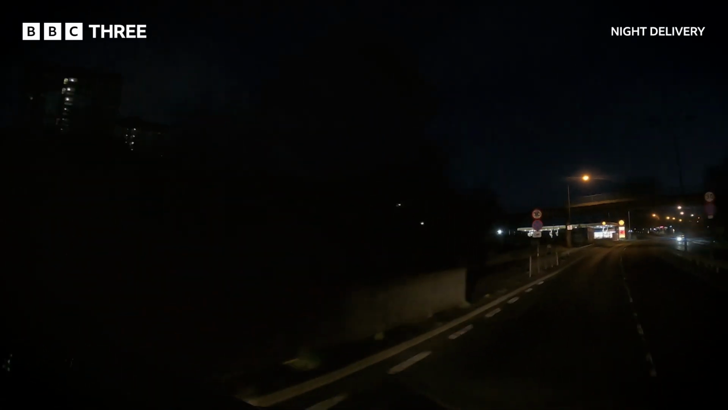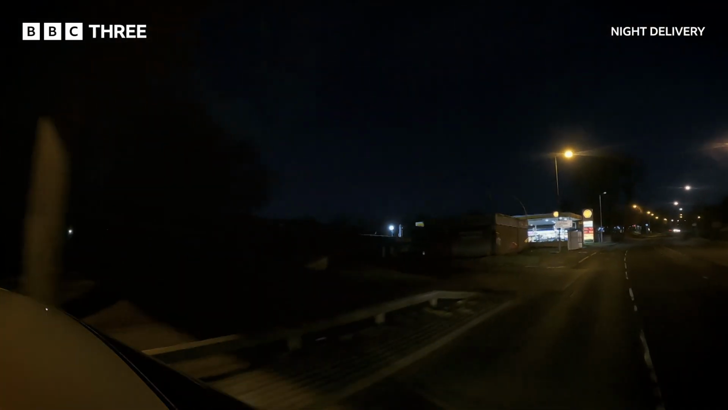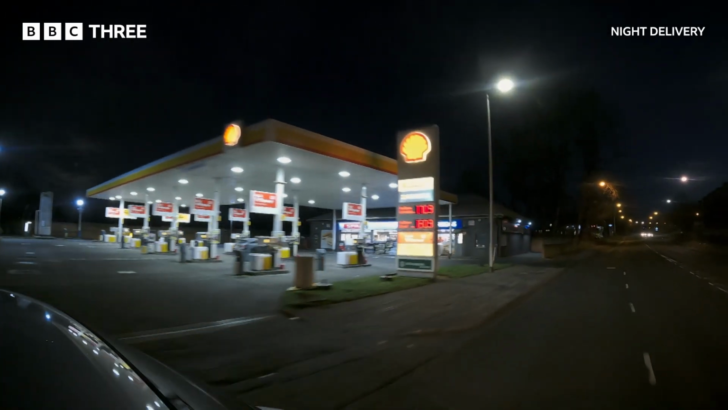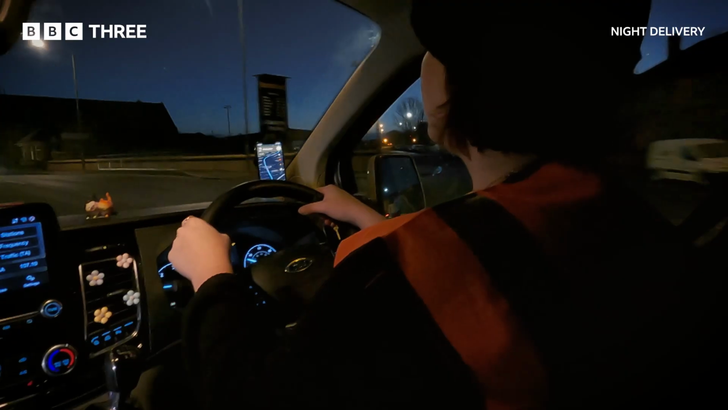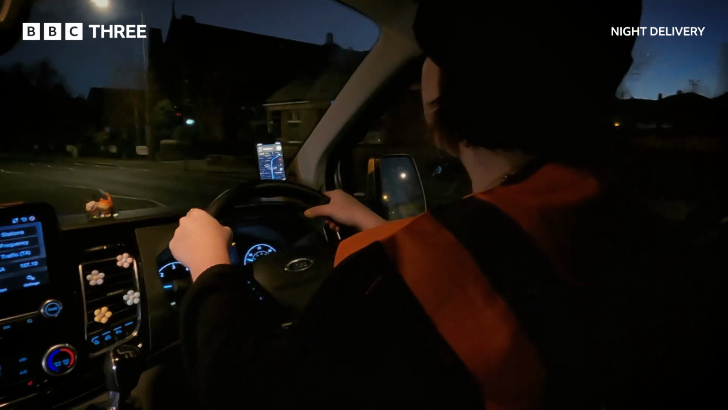Delivery drivers are unsung heroes, when they just get on with it. You can get a parcel delivered in a day, but every step of the way it's rumbling along in the back of somebody's van on its way to you.